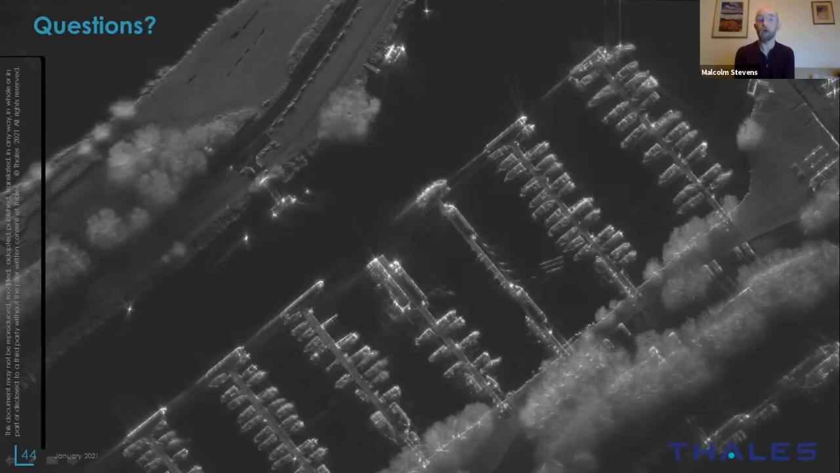There are satellites whose main task is to find shipping, and so they look for these bright objects in amongst the sea clutter. But you can also use radar to detect surface surfactants.